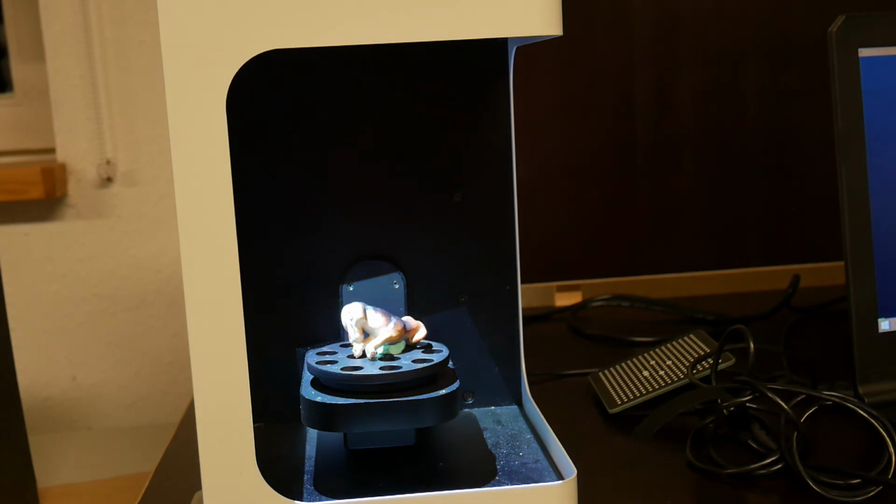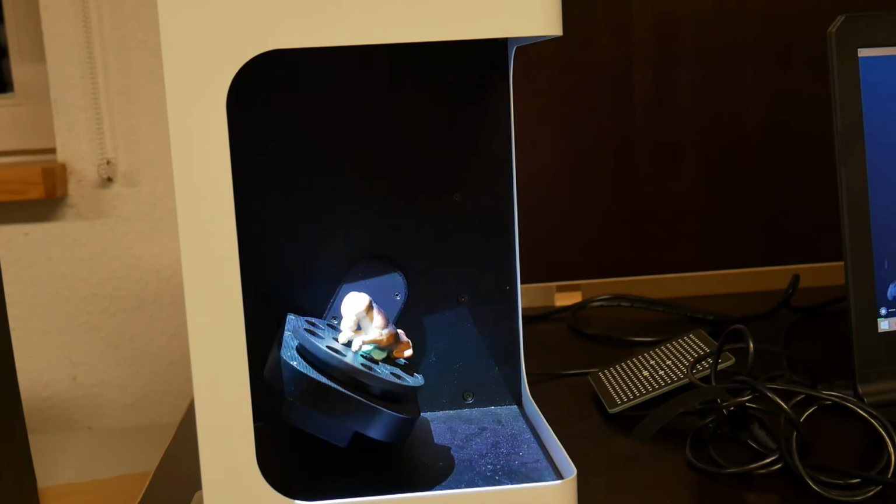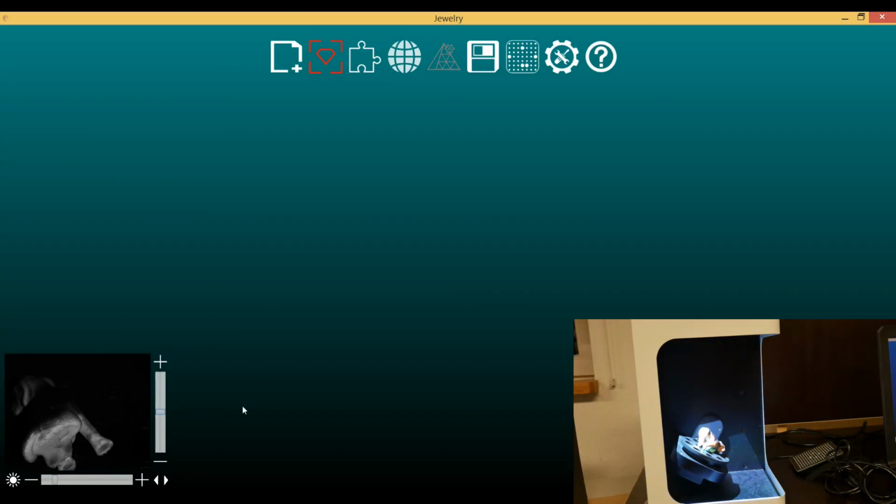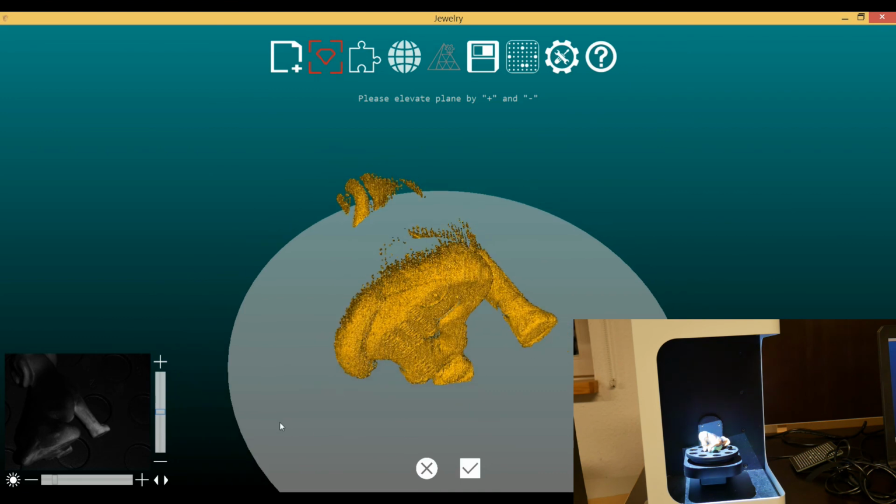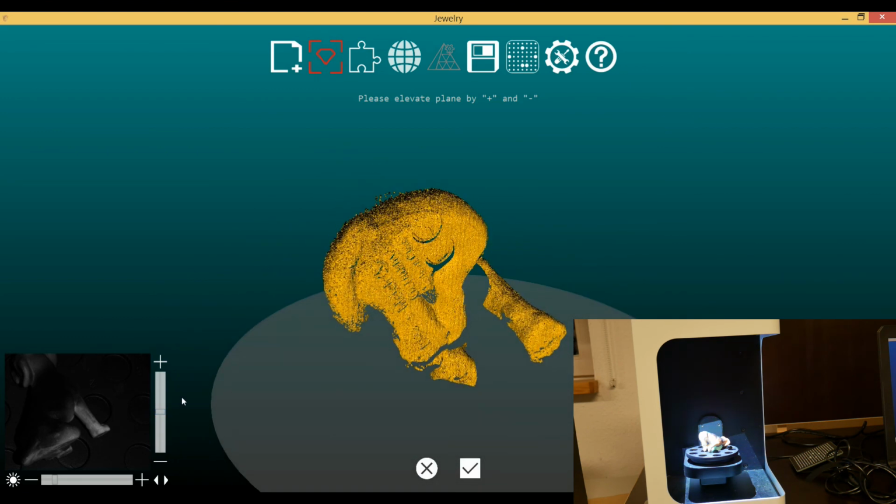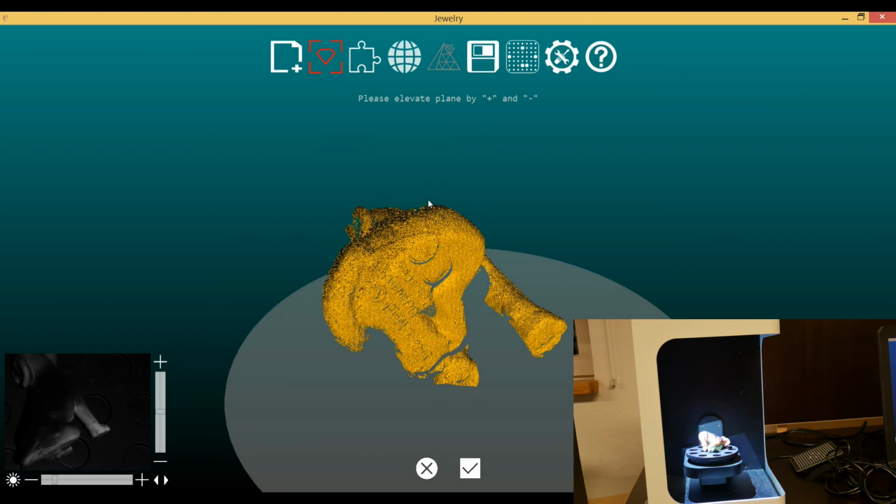Let's name it doggy, and it would work fine for this kind of object because it's not too heavy. Here you can see what happens if you are not setting up the brightness well. There is, let's say, a lot of missing information in that part where the dog is black.